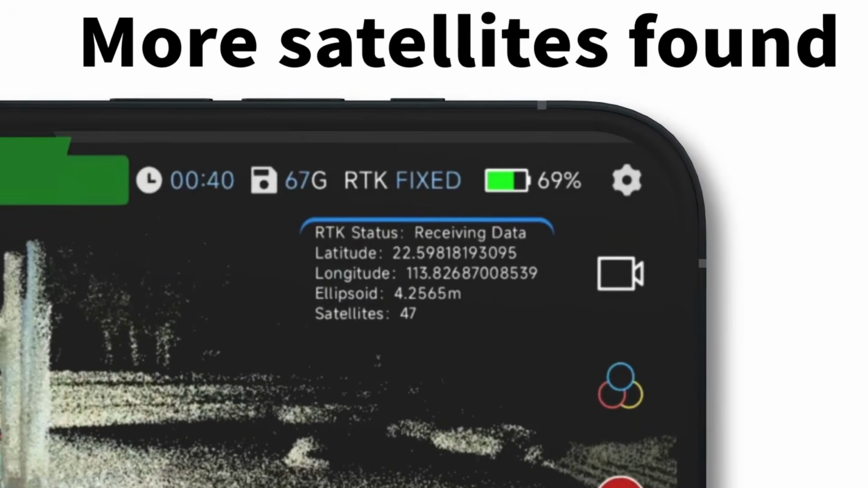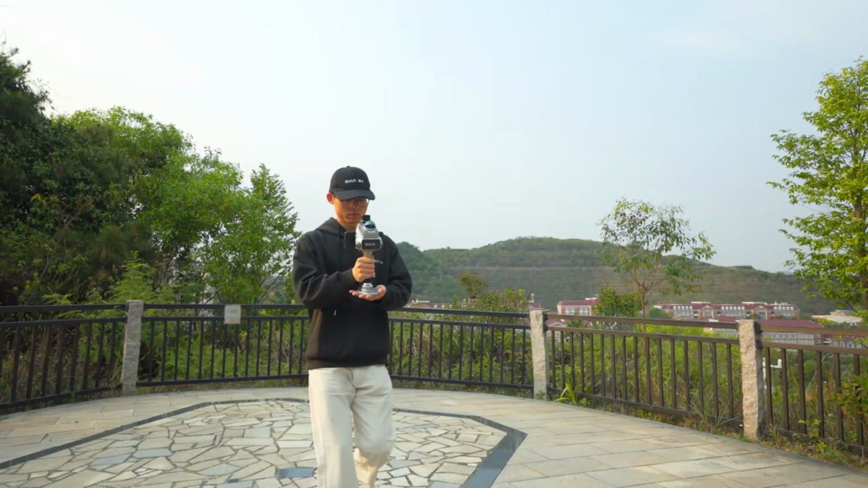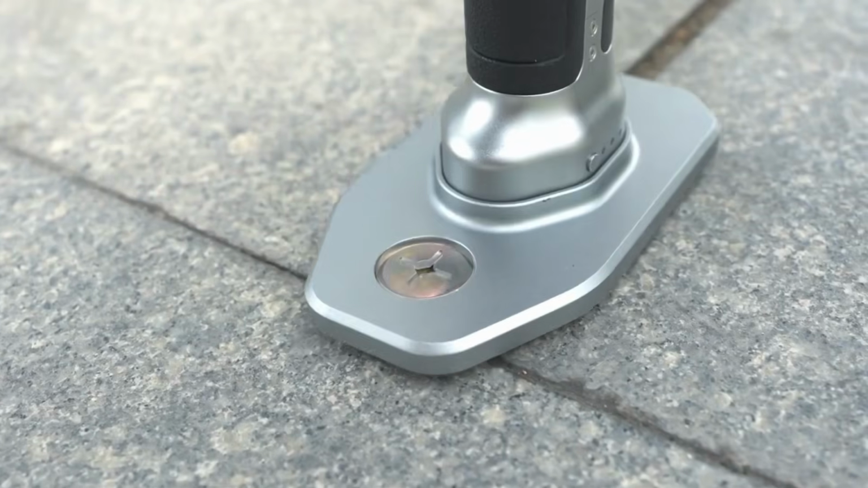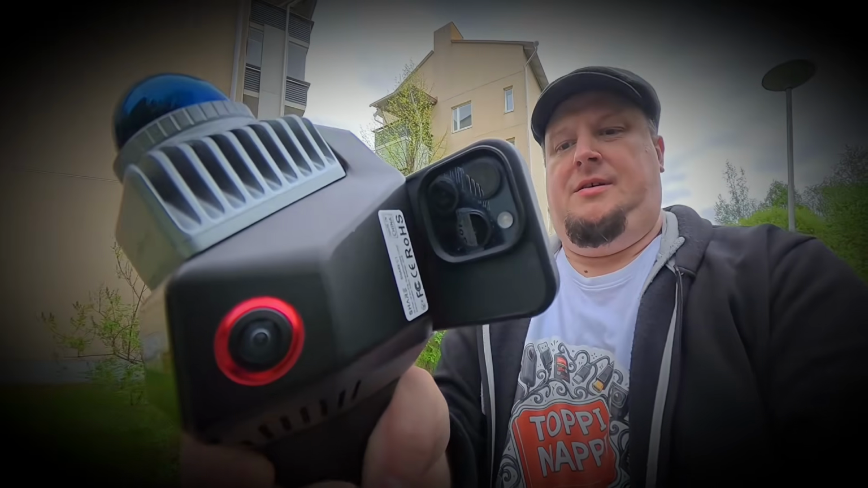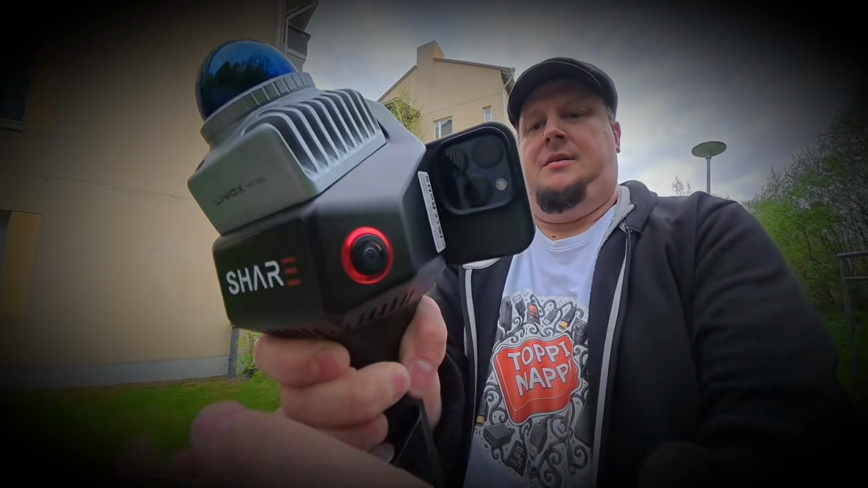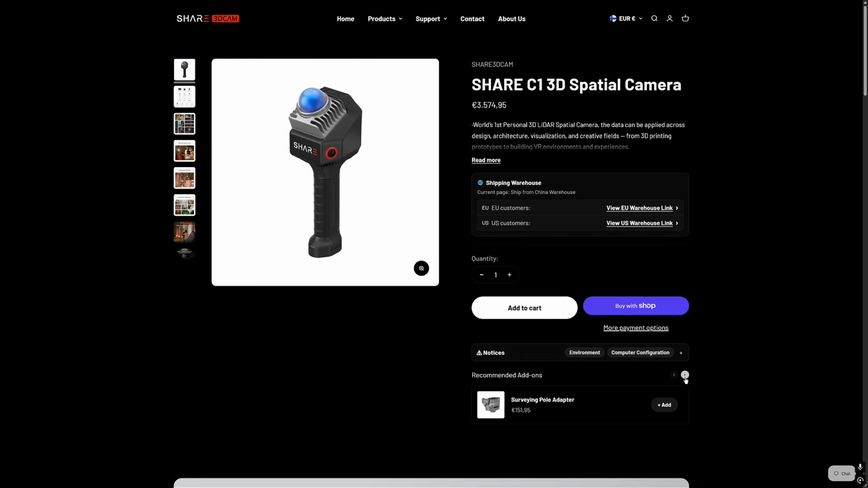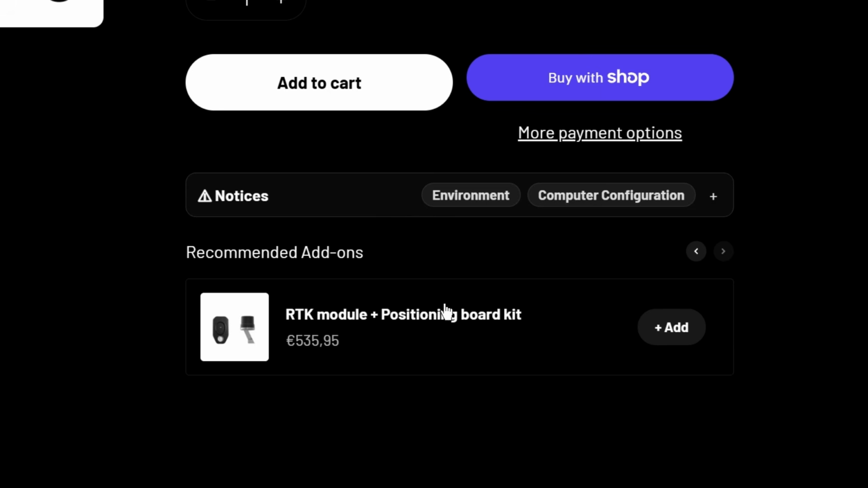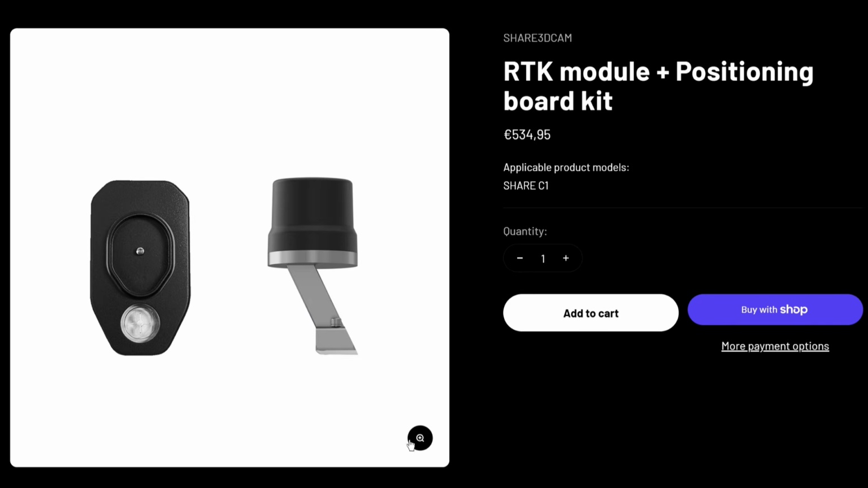This makes it better suited for accurate georeferencing, large-scale mapping, and professional surveying work. However, RTK positioning is not completely unavailable on the smaller C1. Share offers a separate RTK module for the C1, allowing the scanner to be expanded when more accurate global positioning and georeferencing of scan data are required.